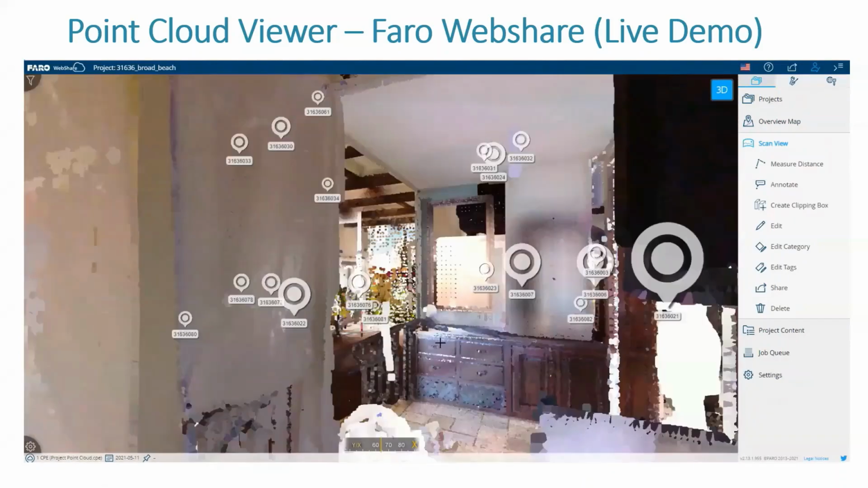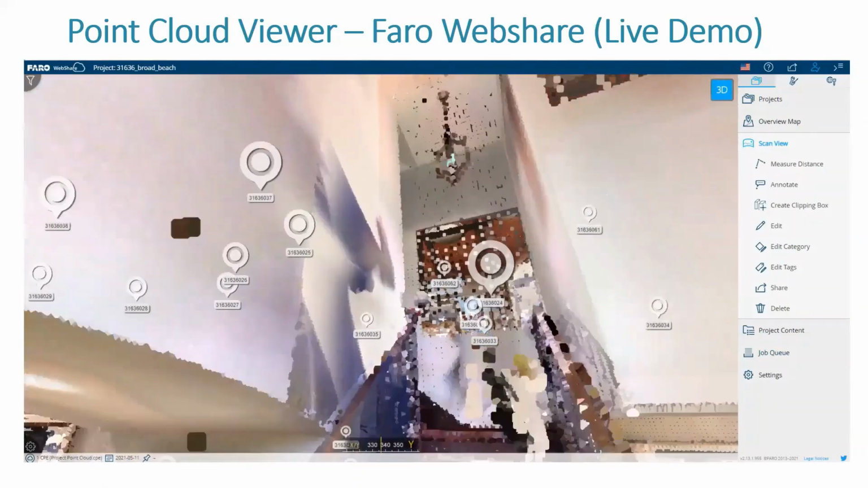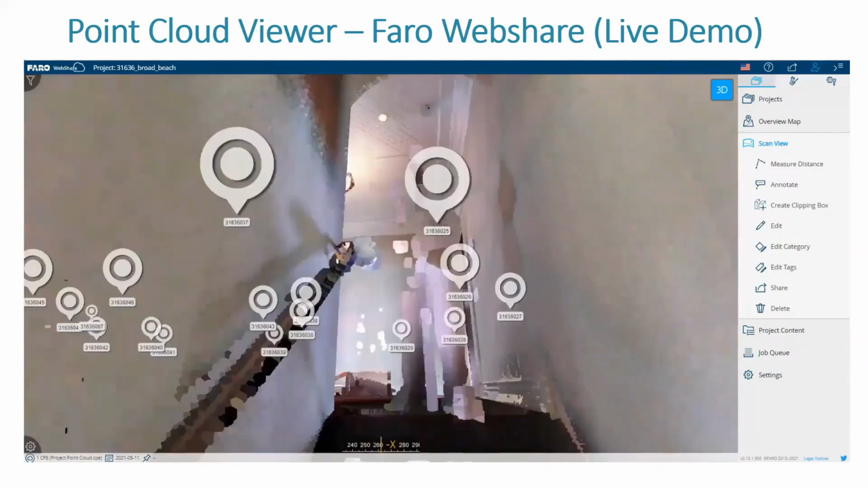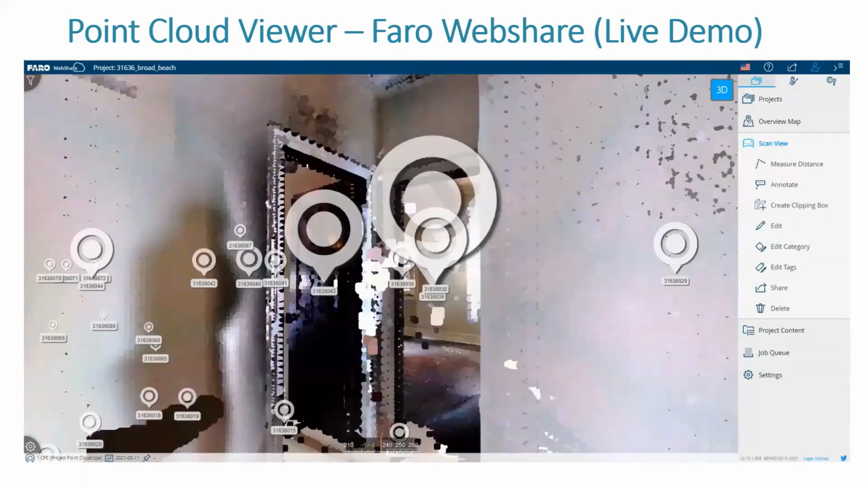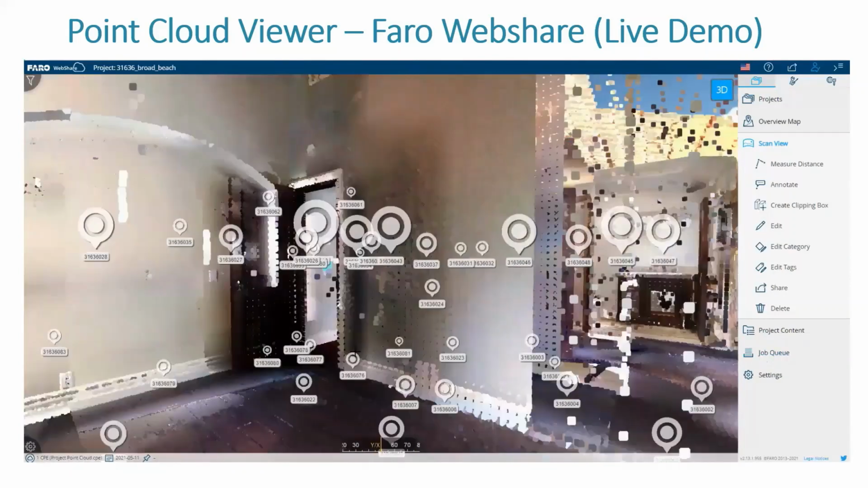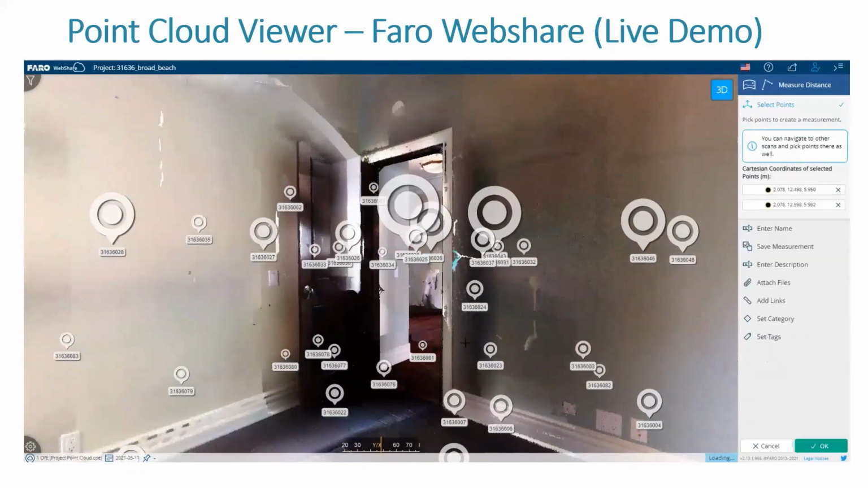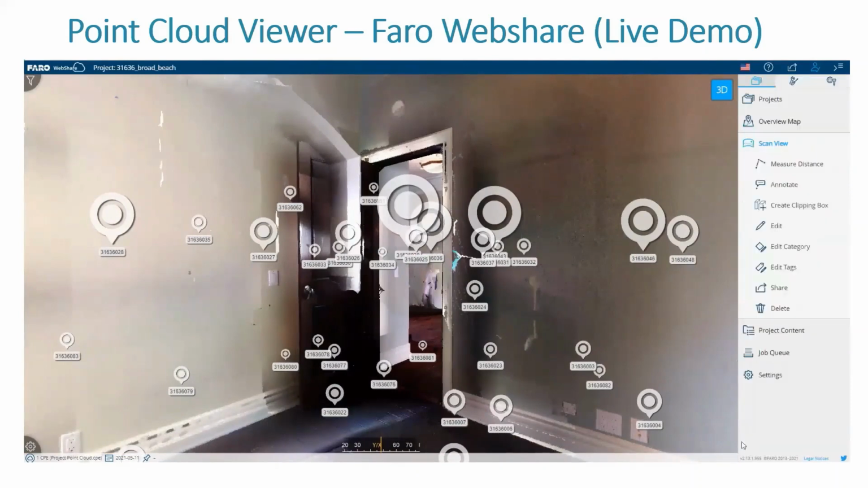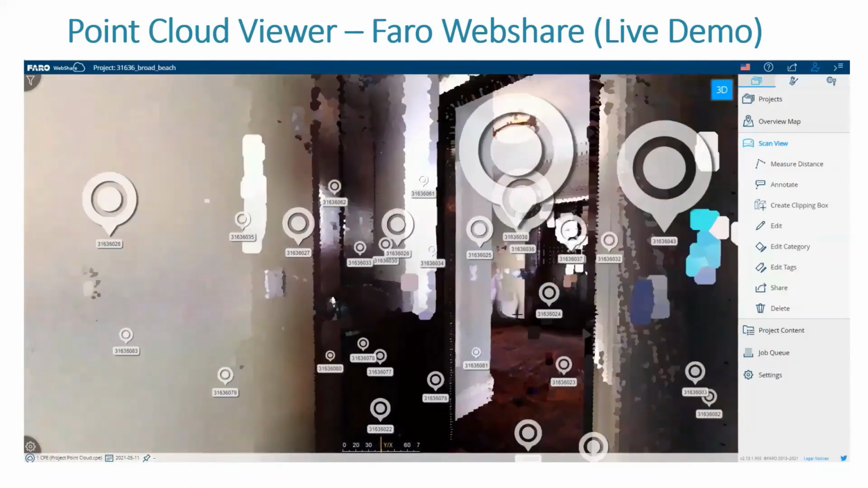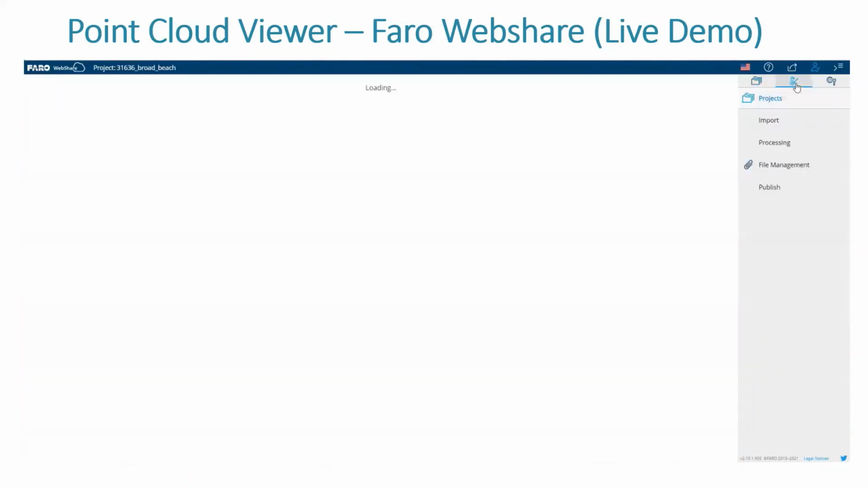This is something that you can easily just get a link of, kind of like a Google Drive, and just send it to a client or someone who's working on the project, and they can have access to this. They can also export an RCP or an RCS from this file. They can take measurements, they can make annotations, they can basically share information with other people working on the project, attach links, attach files, edit it in various ways, create section boxes, clipping boxes.